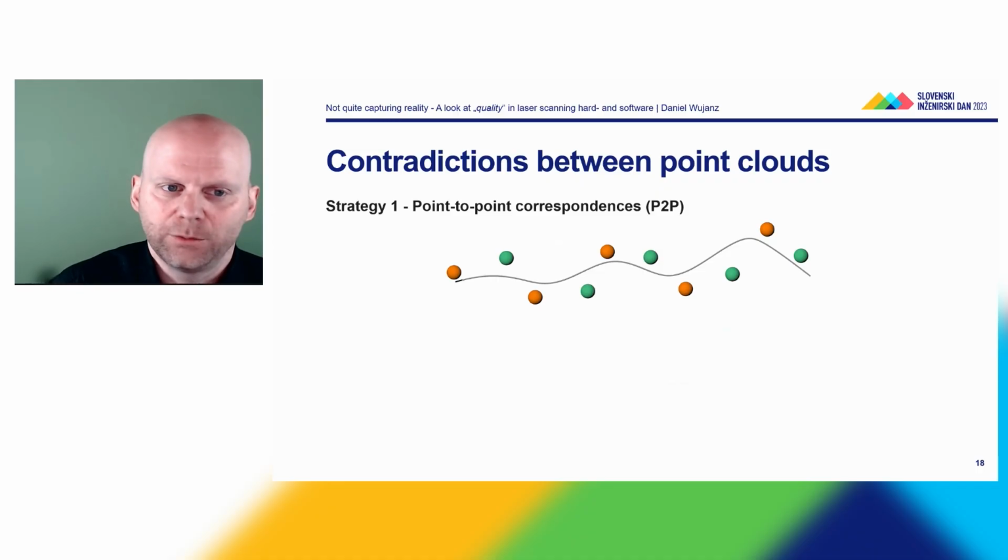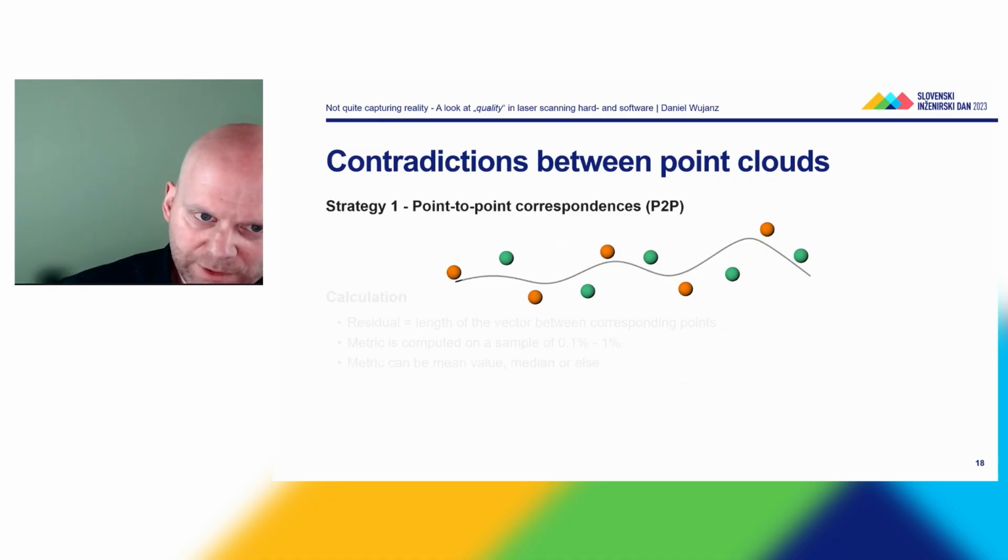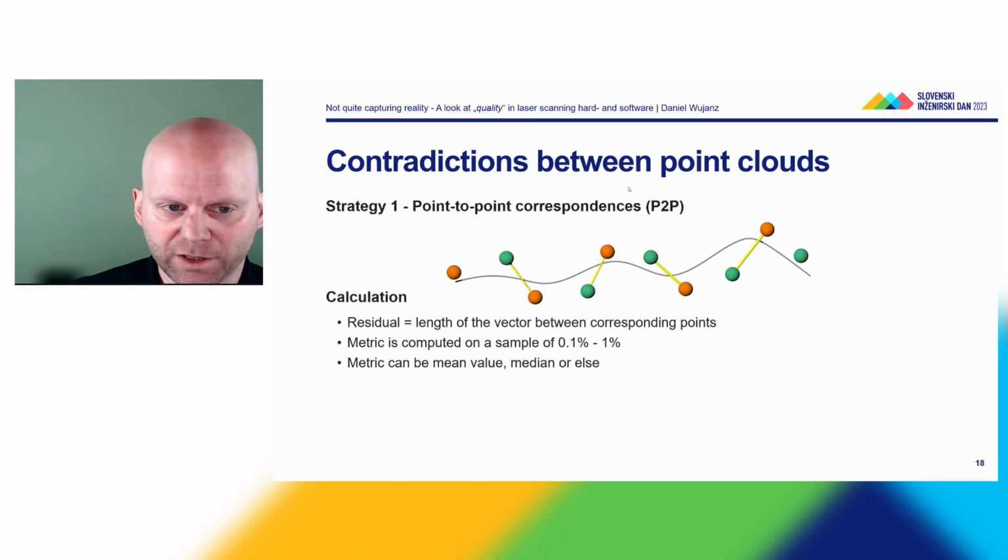The first strategy that we can use are so-called point-to-point correspondences. So that means, let's say I'm starting at the first green point, I'm looking at what is the closest orange point to the green point. If it's this one, then I'm drawing point-to-point correspondences. I do the same for the next, and the next one. And then I'm computing the length of the vector between these corresponding points.